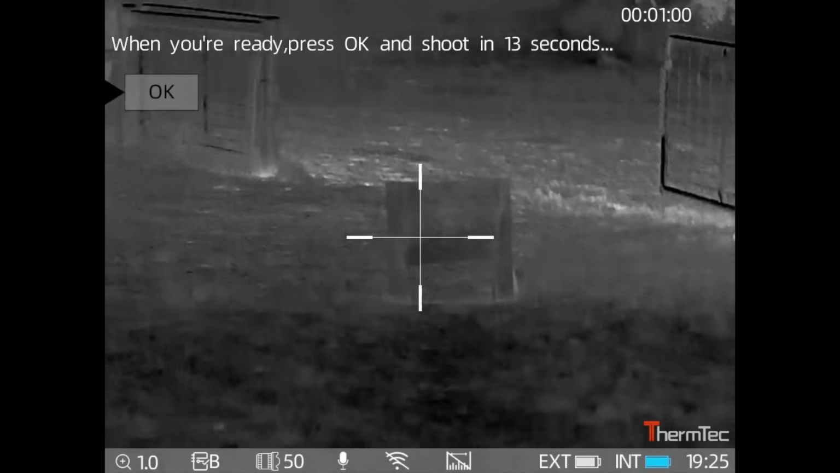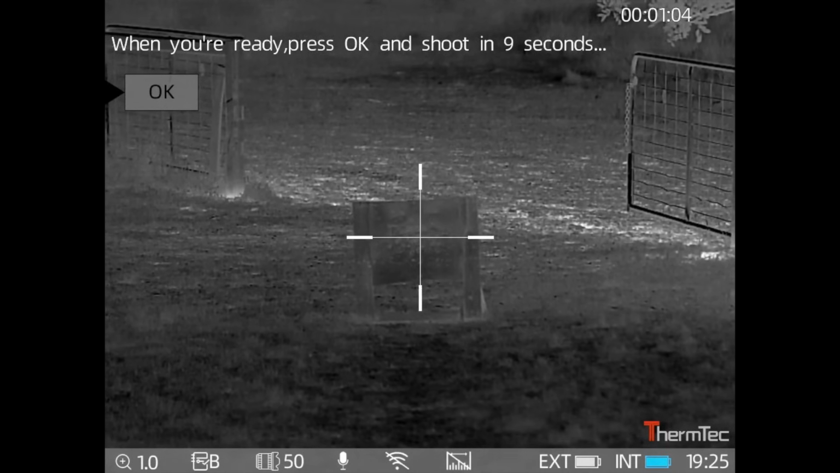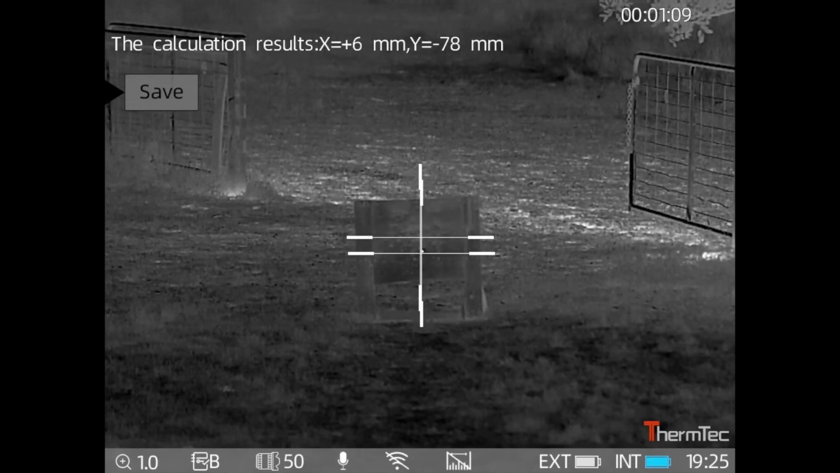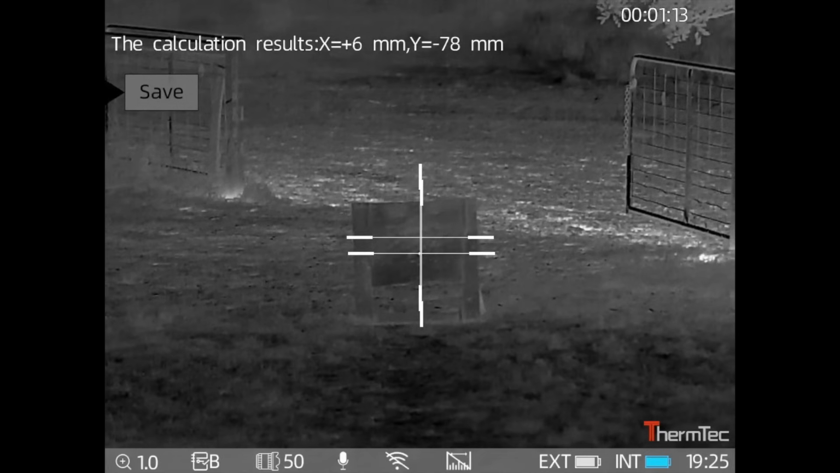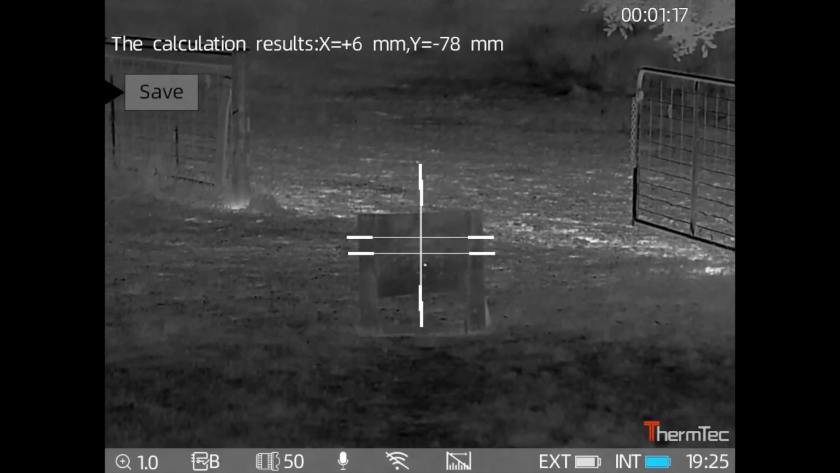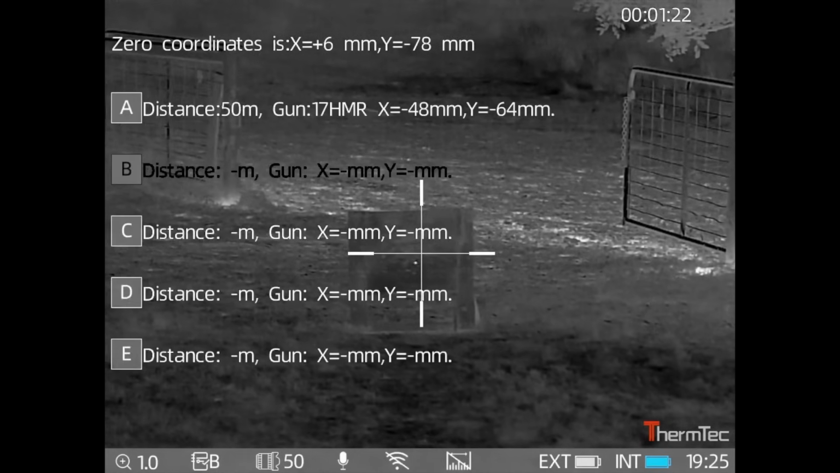Okay, I'll just aim at that target, center somewhere, and shoot. There you go. It tells me that's where it went. Move the crosshair. I'll hit save.